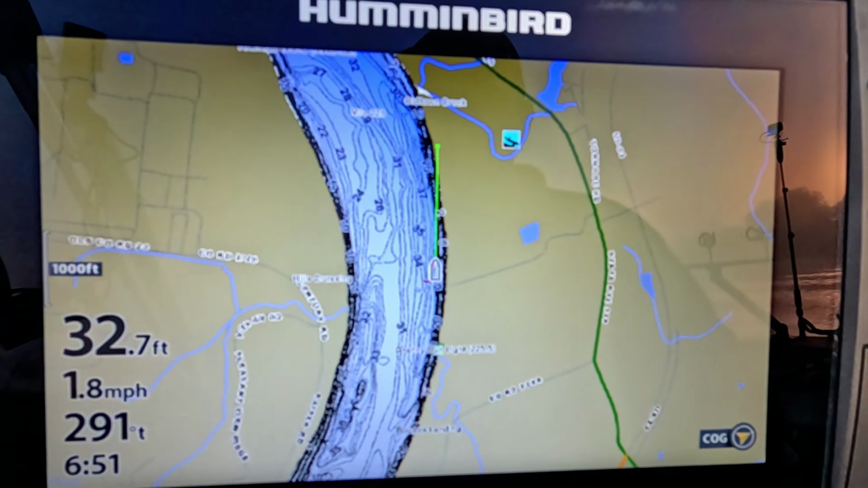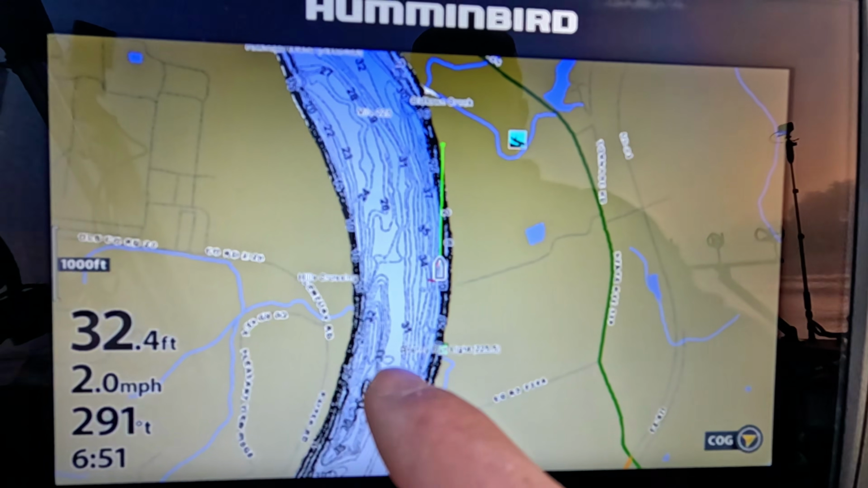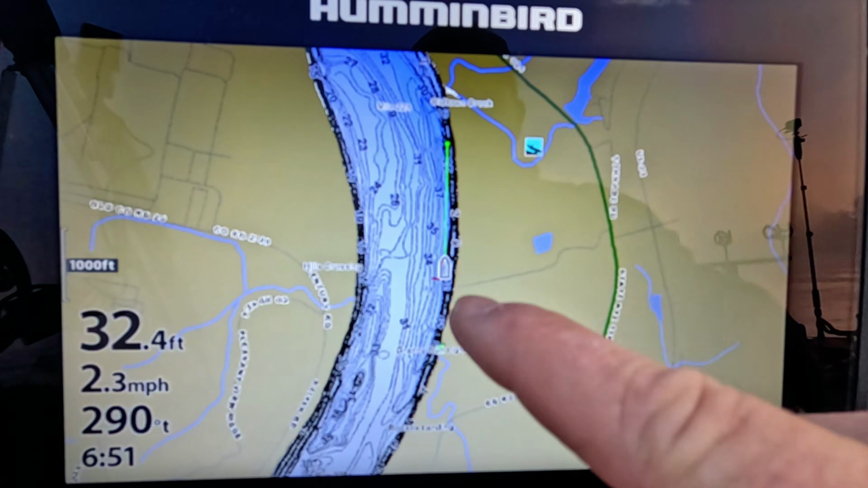We got an outside bend behind us. It's foggy. We're gonna check what's under the water and describe to you guys what we're seeing on the sonar. Let's get to it. All right, folks, we're gonna go ahead and get started here. We're gonna scan this outside bend of the river today.